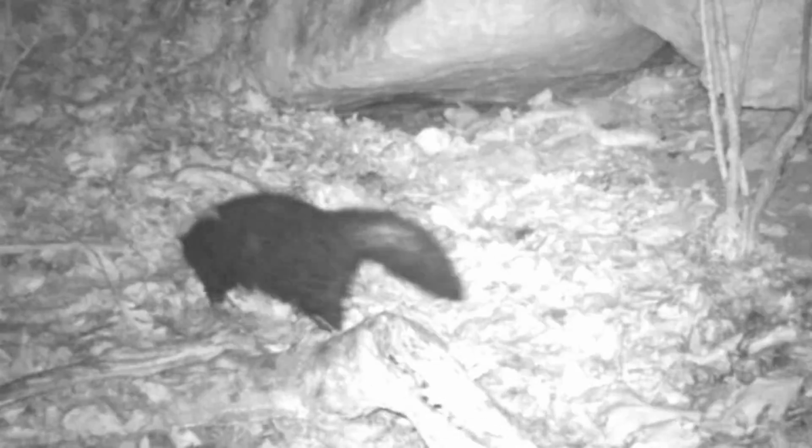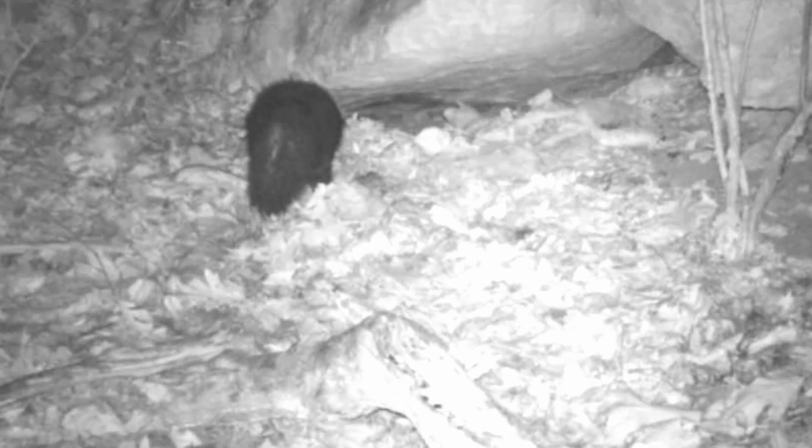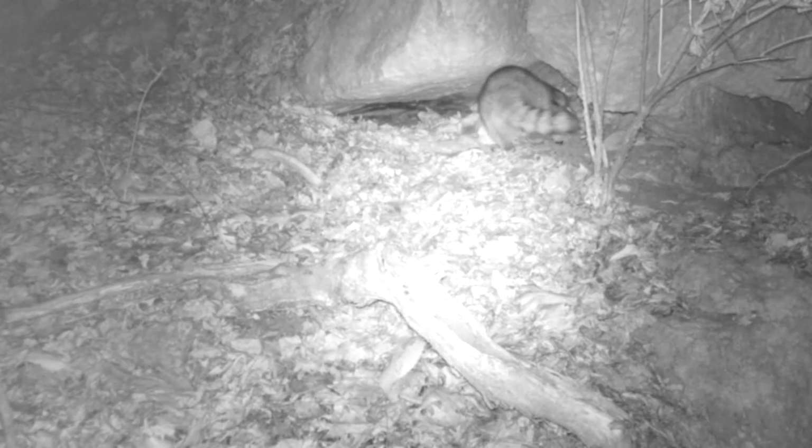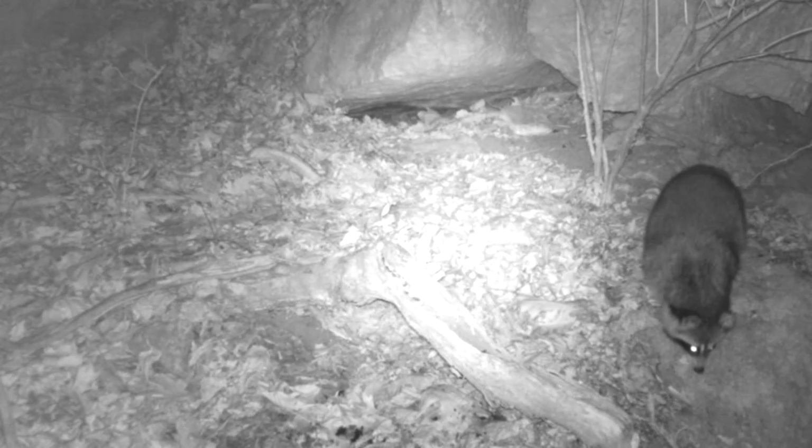Back at the rock, there's old Wishbone. He's made himself a home here. Maybe he'll have some young here this spring. There's a coon nosing around. Something going on under that rock. A lot of animals checking it out under that rock. They sense and smell something.